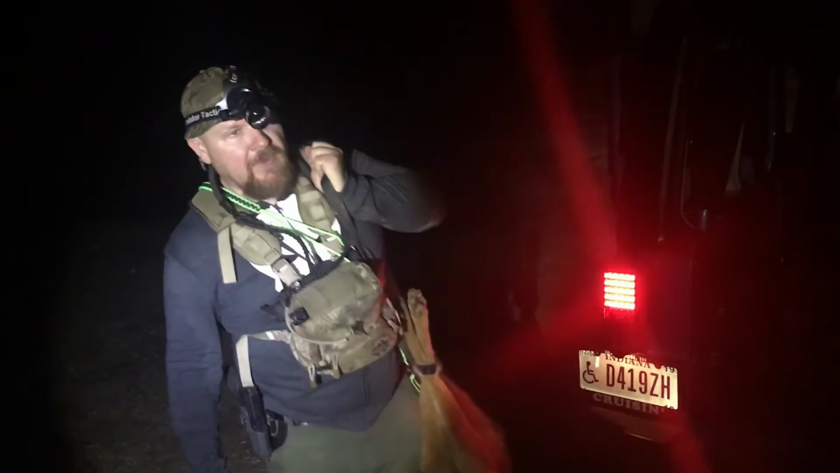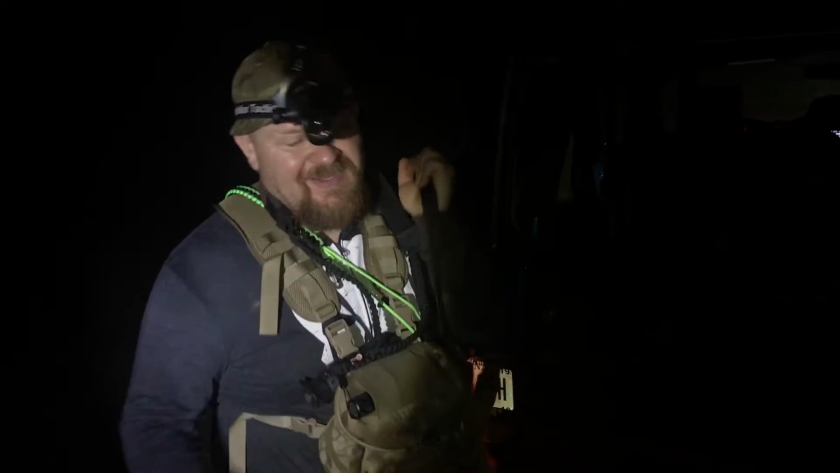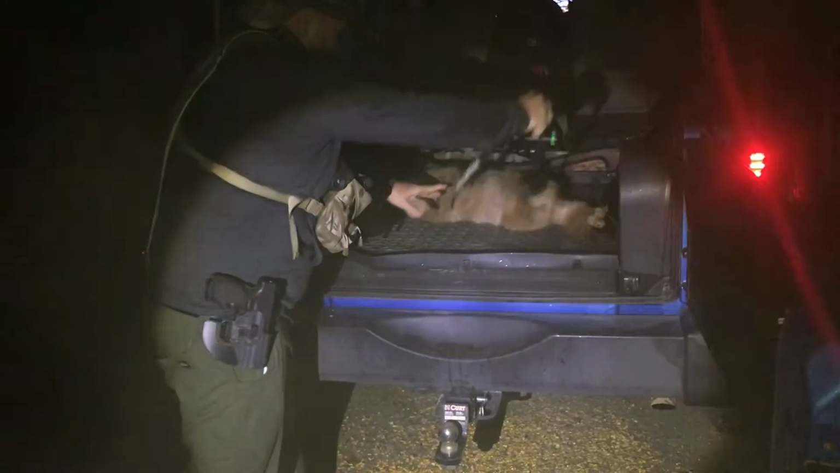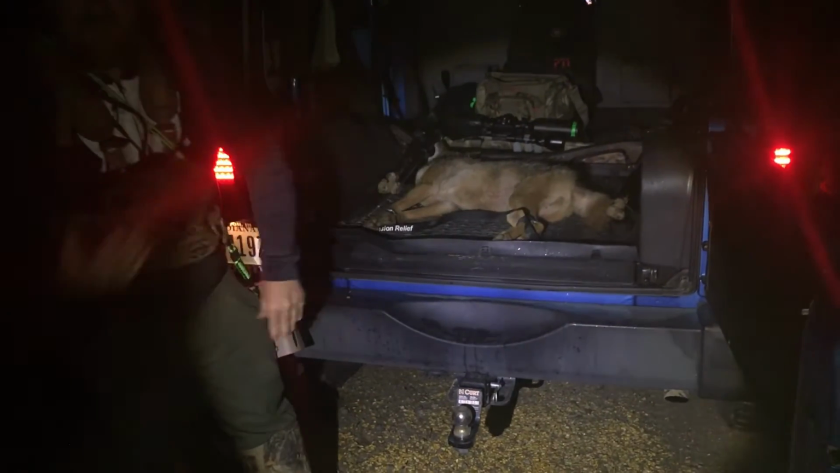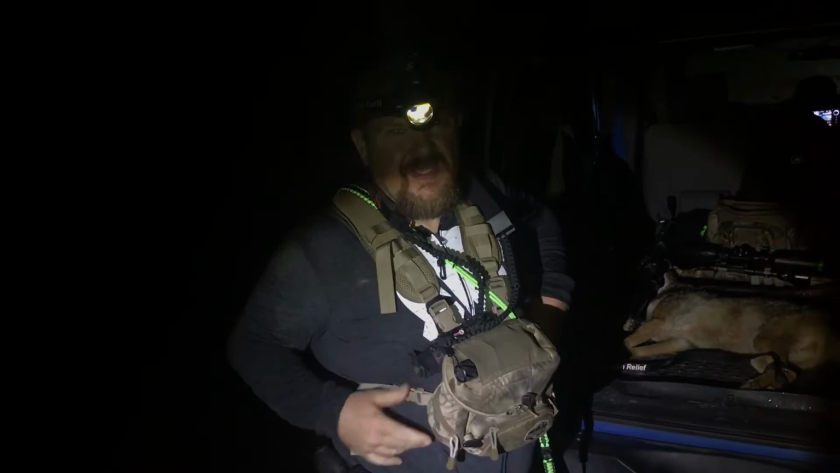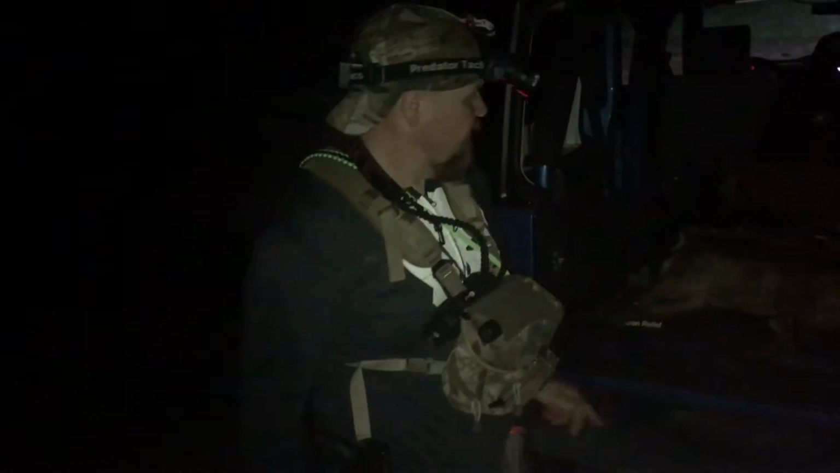Well, that's number one. Hopefully we go out here and get another one. This is a big old male too. That was awesome. Slip out here. That's our set number 2. Go out here and do one more set, see if we can do any good. We've seen 6 and a fox already. On to the next one.